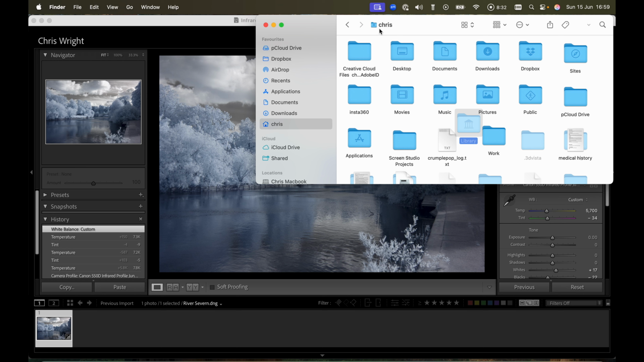Custom profiles live under your own directory on Mac. So first of all, you go to your own username, you run the commands to see hidden files, which is Command Shift full stop, and that will toggle the hidden files on and off. Command Shift full stop hides, Command Shift full stop reveals.